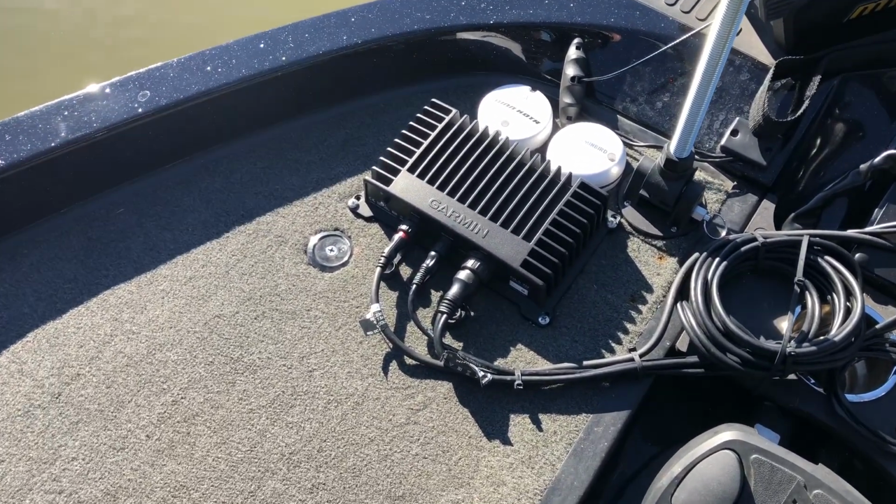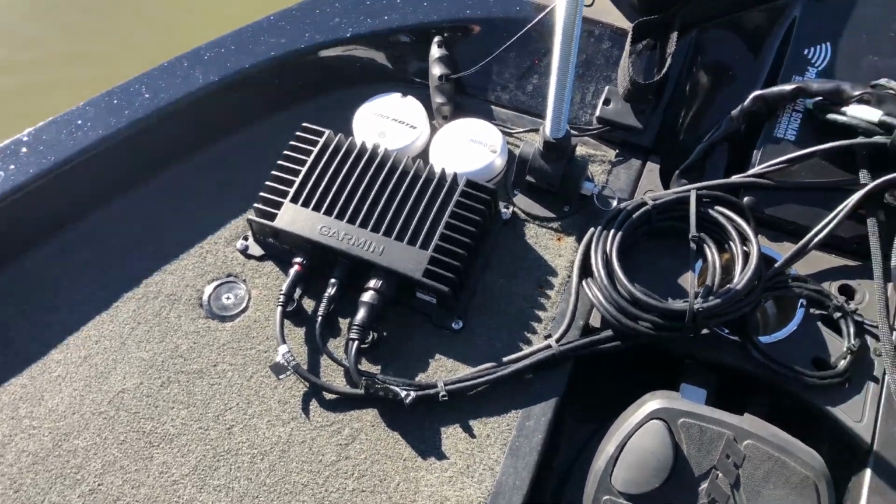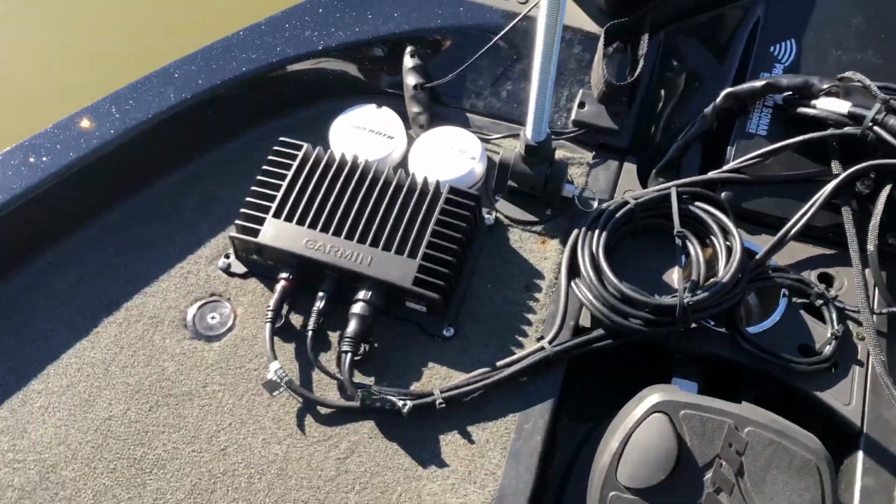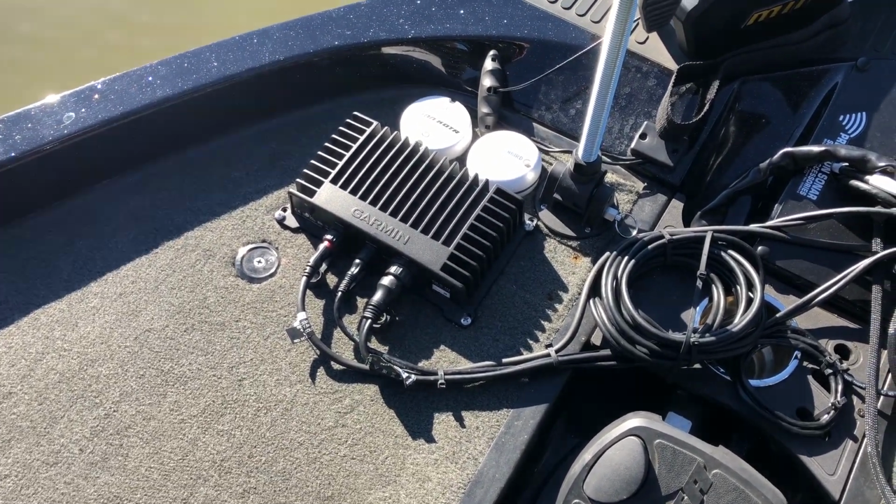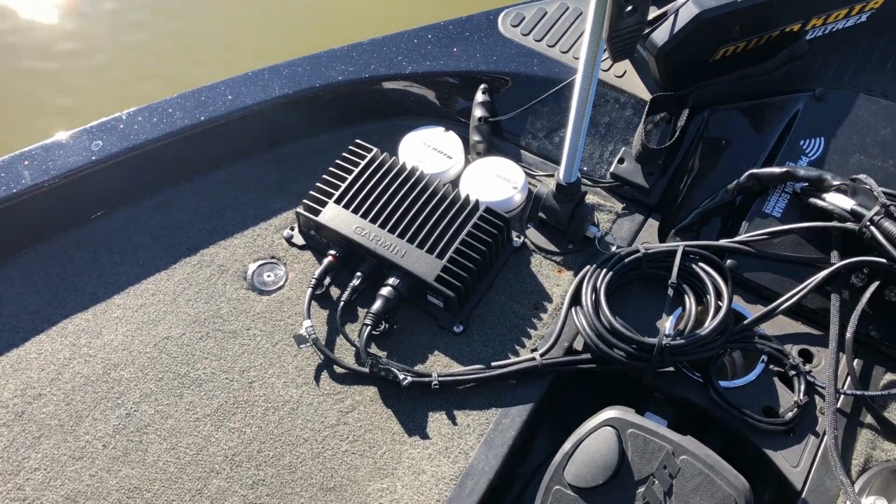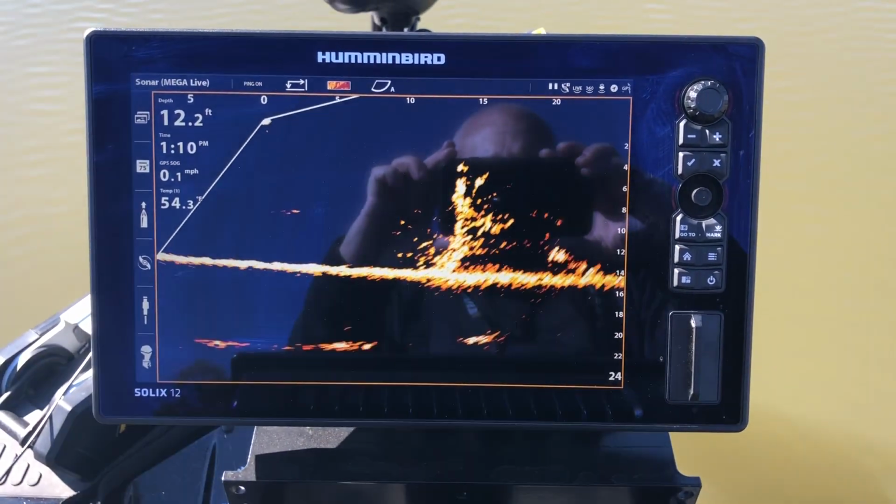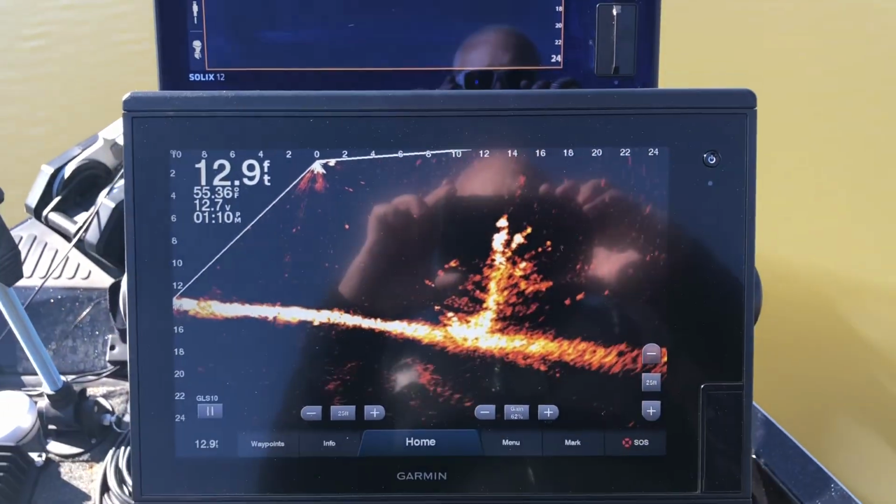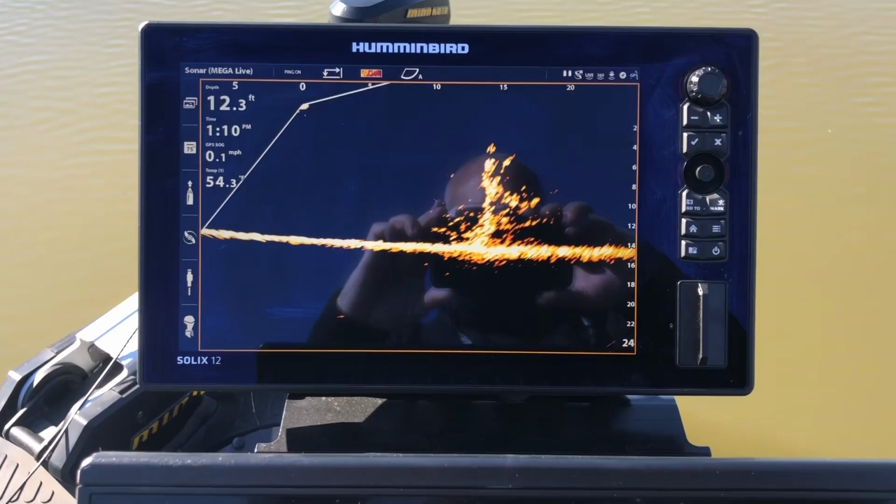Now, over here, I just want to show you the bumper I put up. And I actually ended up just putting the live scope box, mounting it on the outside. I had it up under the bow plate and moved it out here with the intentions of possibly just getting rid of it, selling it. But after looking at the Humminbird, I don't know if I want to sell it now or not. I think I'm going to keep both at this point.